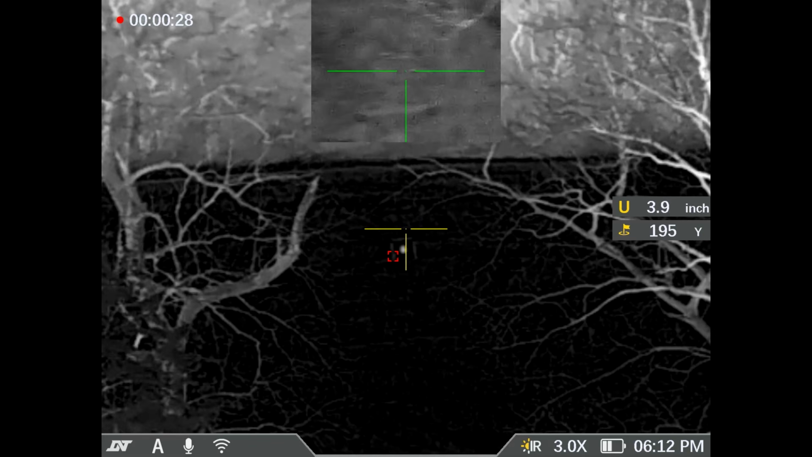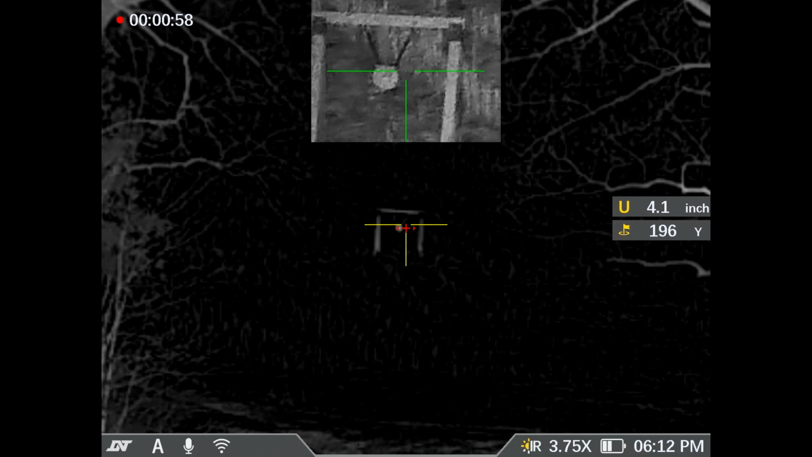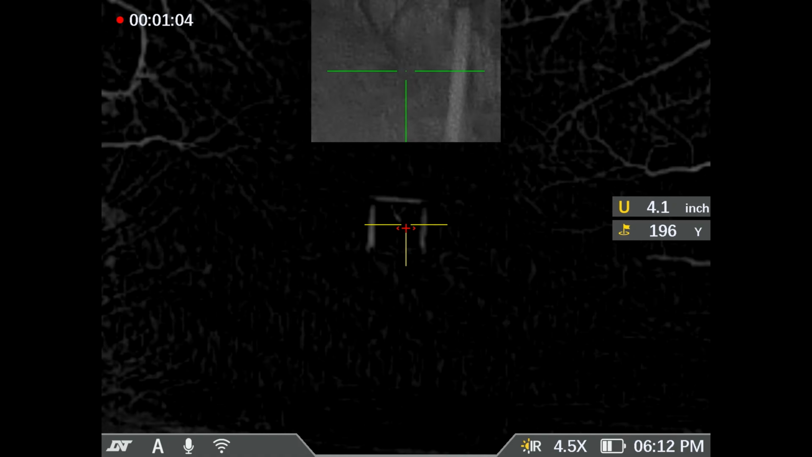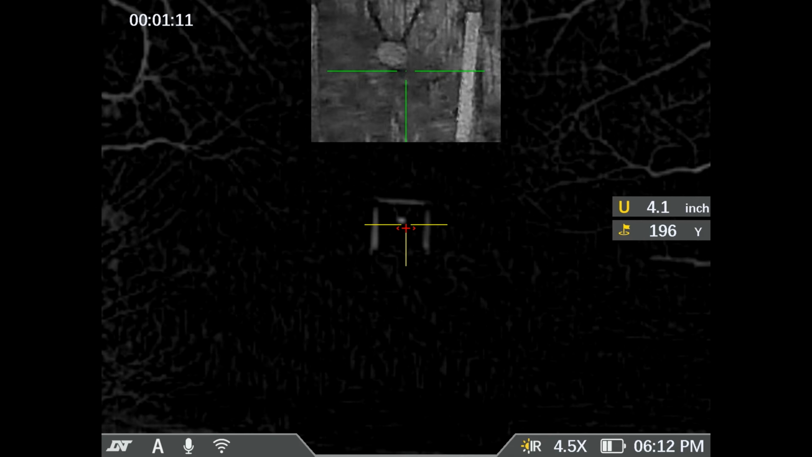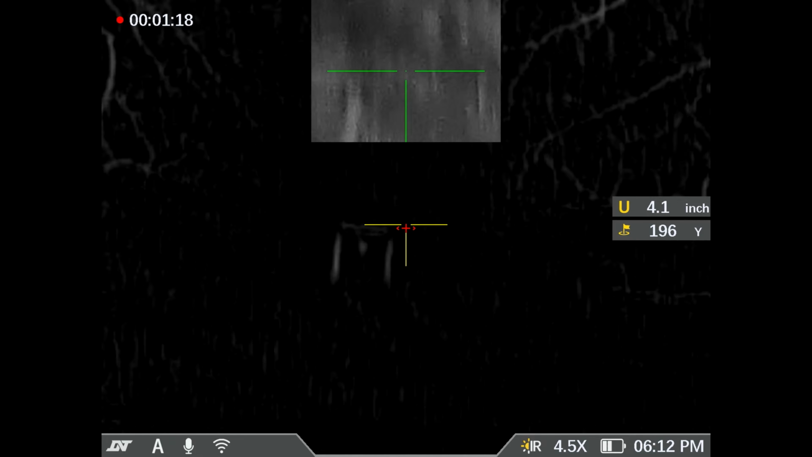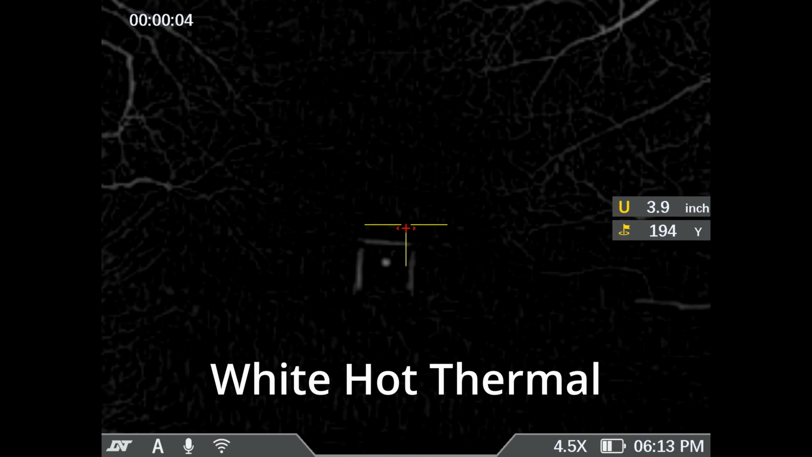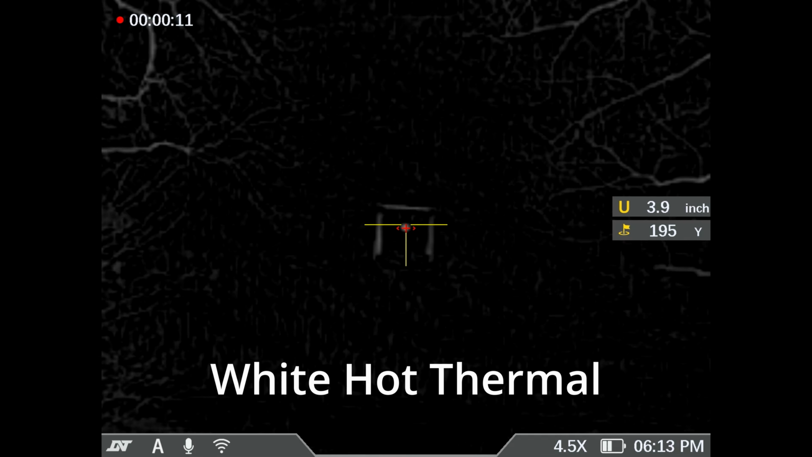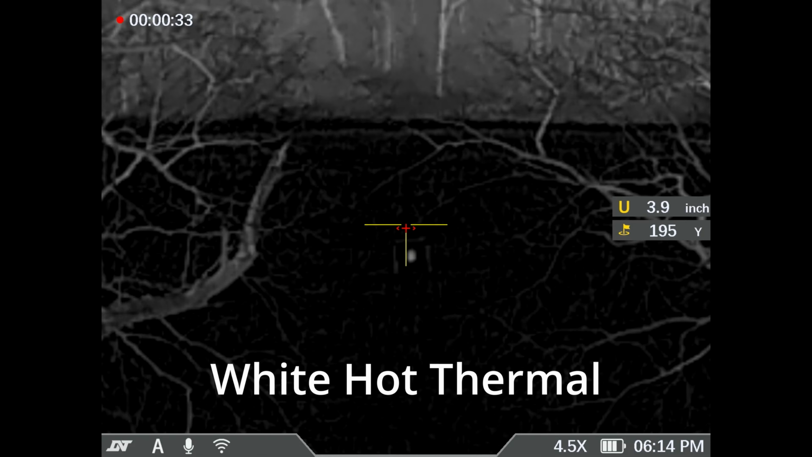195 yards, 306 yards. Yep, a little bit to the right. I'm gonna do range it.